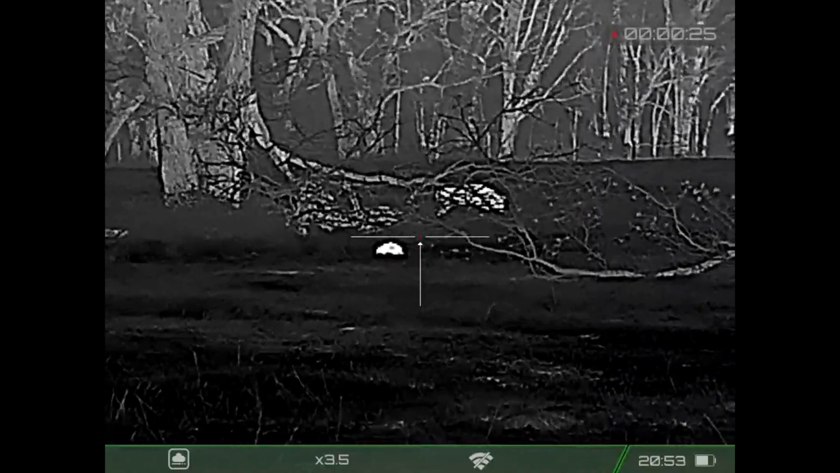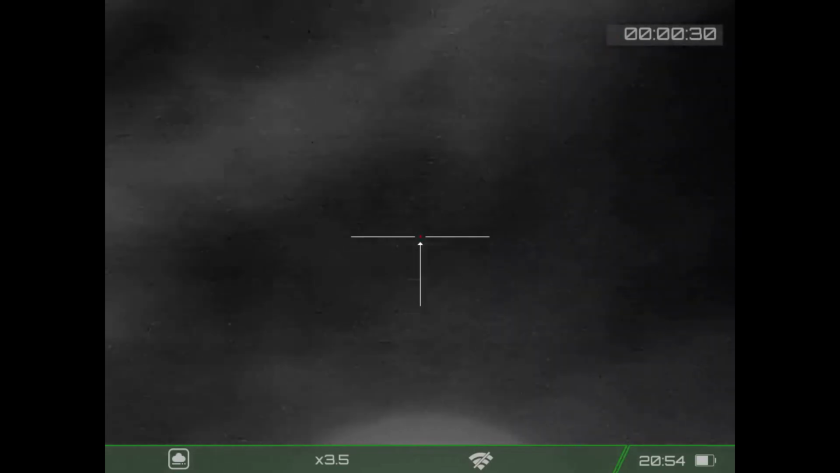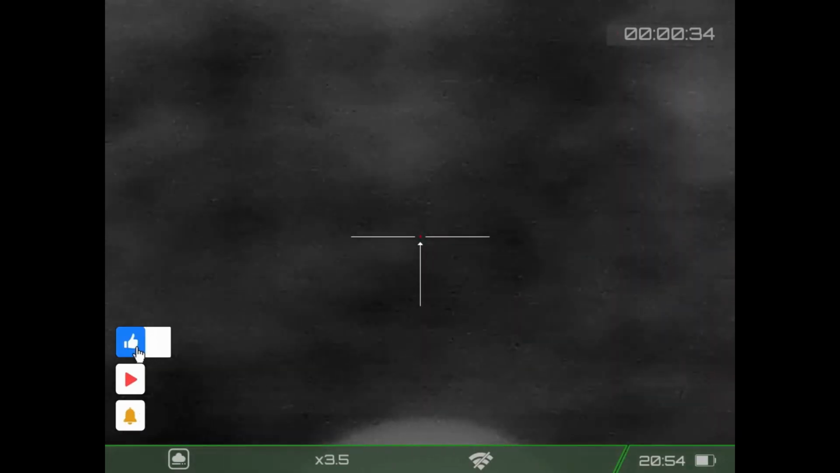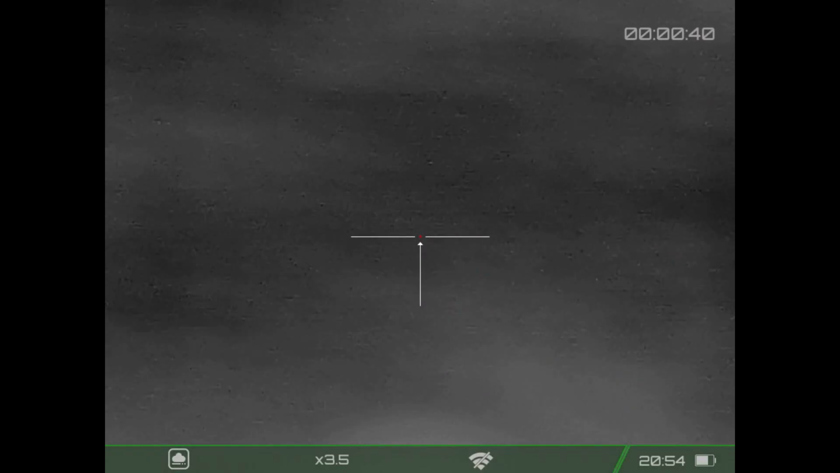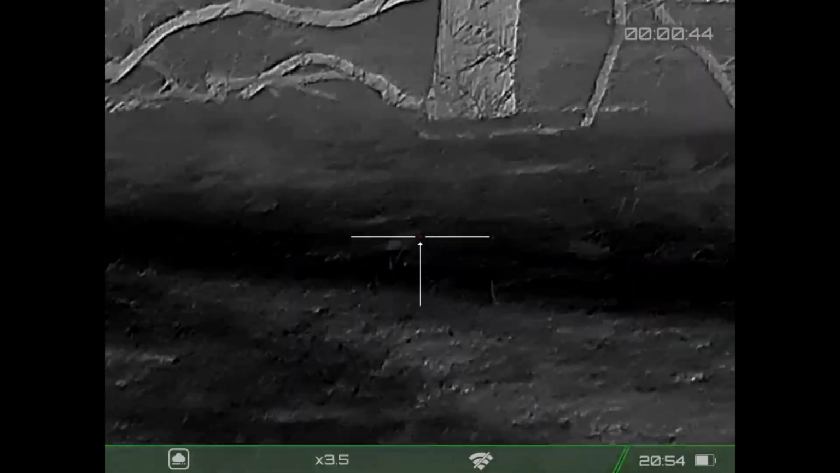All right, Ben has moved. I'm going to move. And the reason why we're doing it this way is because of the noise that we're making in approaching this hog. As quiet as it is down in the valley where we are, there's really no reason the hog can't hear us. It's just a matter of how the hog reacts to the sounds we are making.